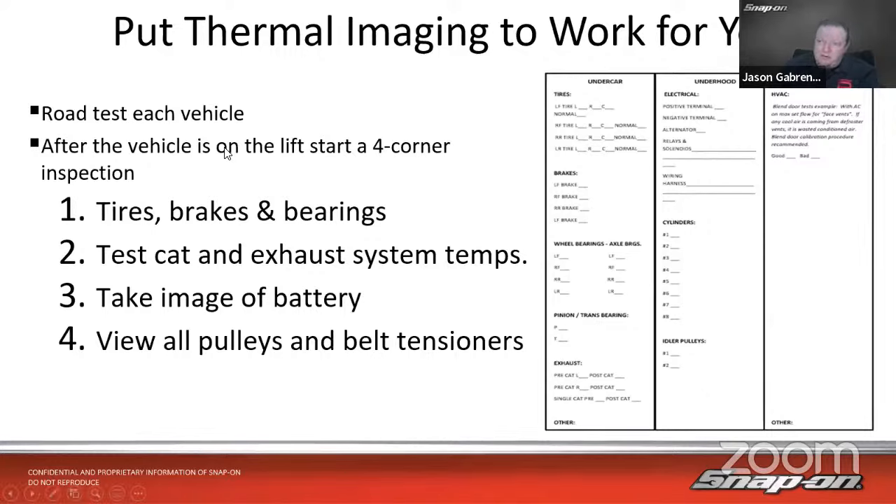Battery, check the battery in case we have high resistance in the connector there as well. Check all the pulleys and the belt tensioners, to see if I have a bearing that's going bad on the pulleys and belt tensioners as well. We can also check the HVAC system. We can check the cooling system.